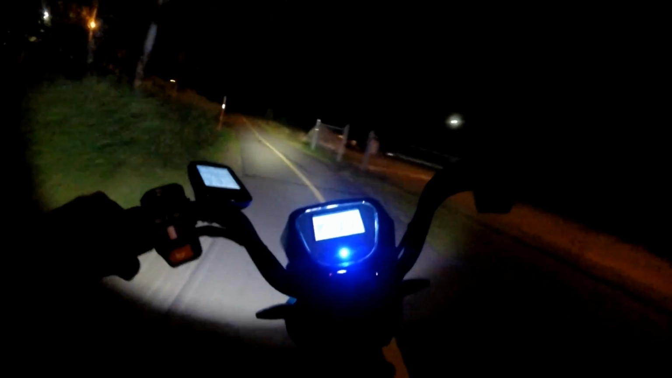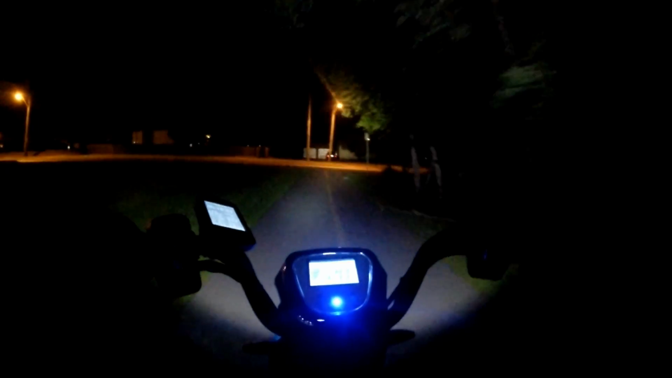It's questionable if you'd be allowed to use it on a multi-use path like this. So I kind of held off because they're pretty pricey, but they are a legitimate commuting tool.